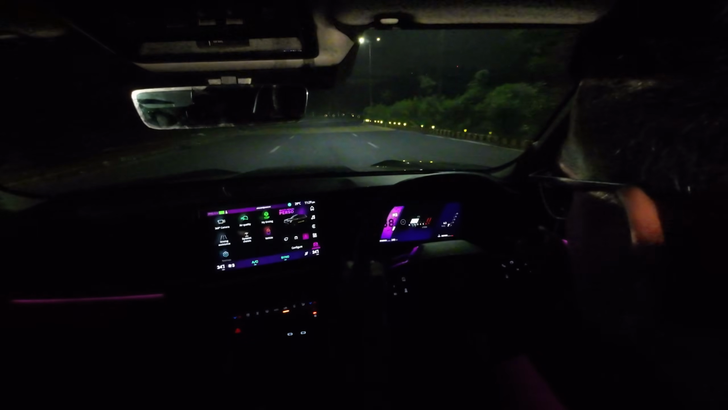Those who are thinking that the brakes aren't good enough, yes, they are. They're plenty good. Come on, work. AC, absolutely no complaints with it.